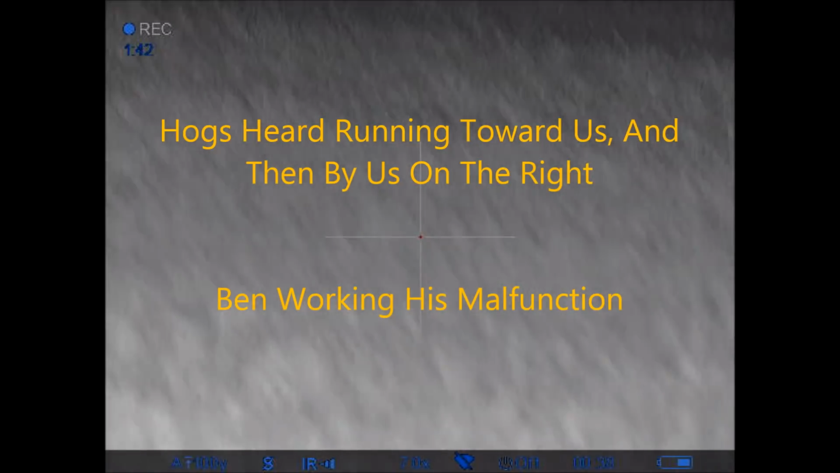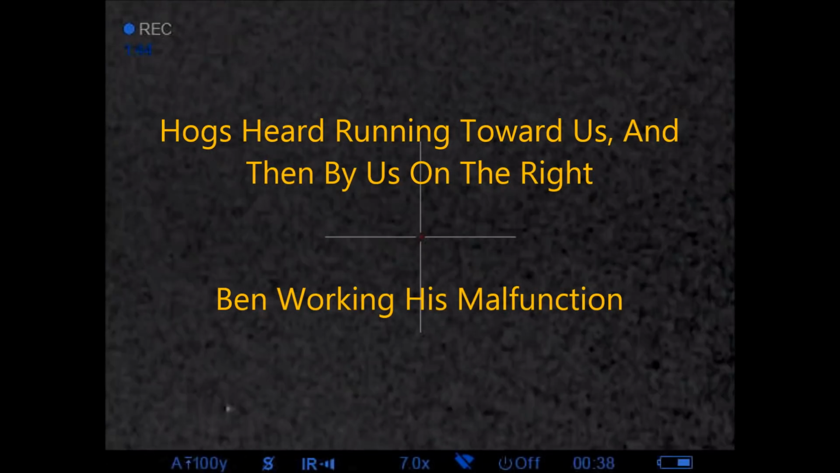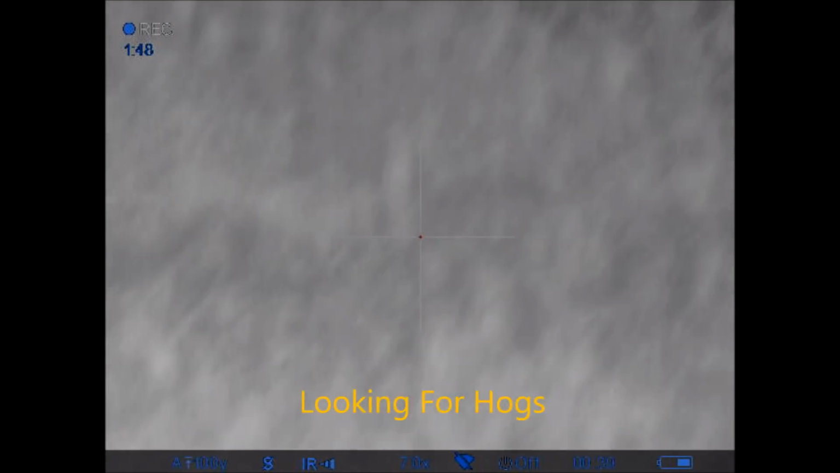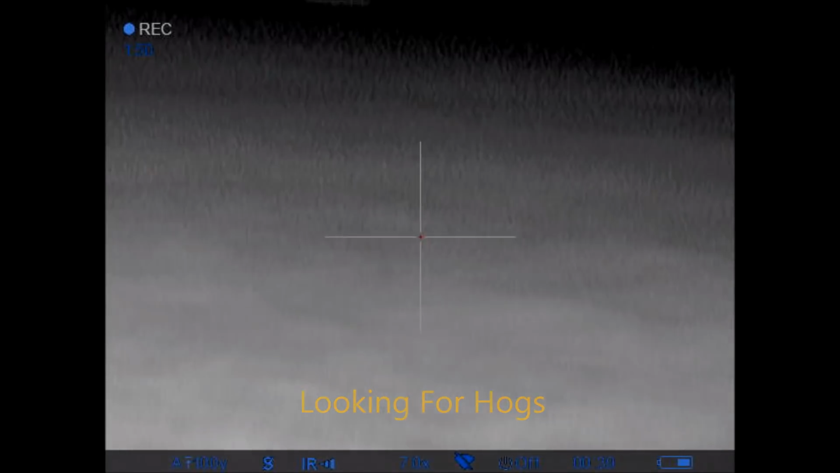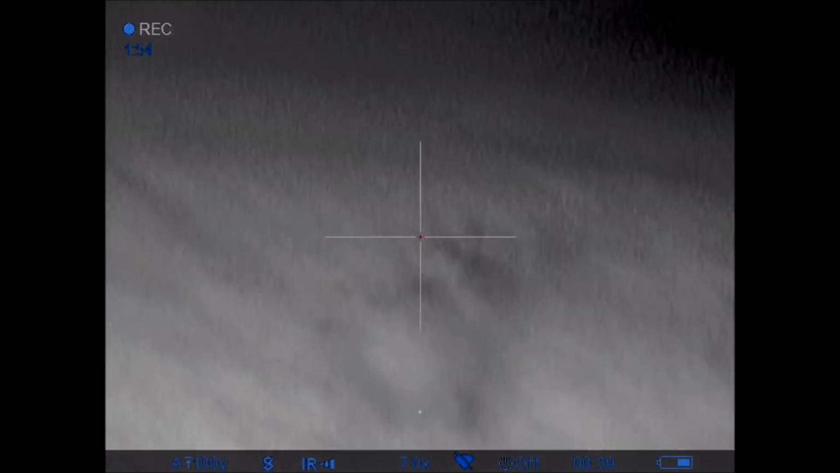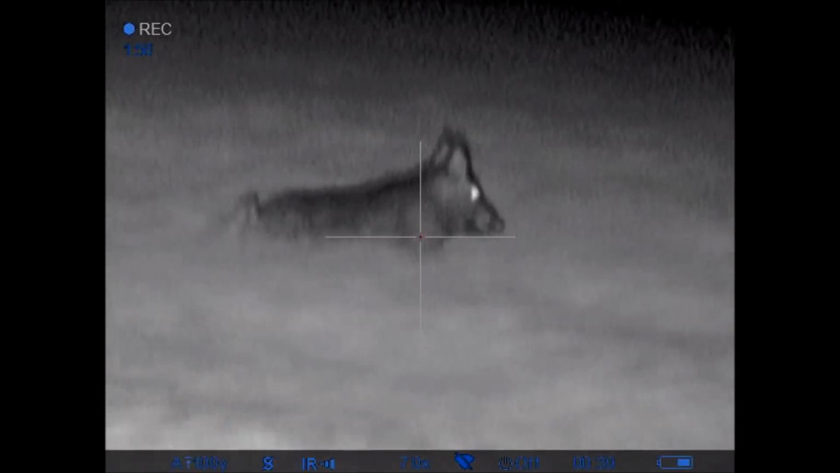At this point we hear hogs running right by us. I pivot around to the other side. Spy the hogs running away from us. Right there. That one goes down. And I missed his buddy.